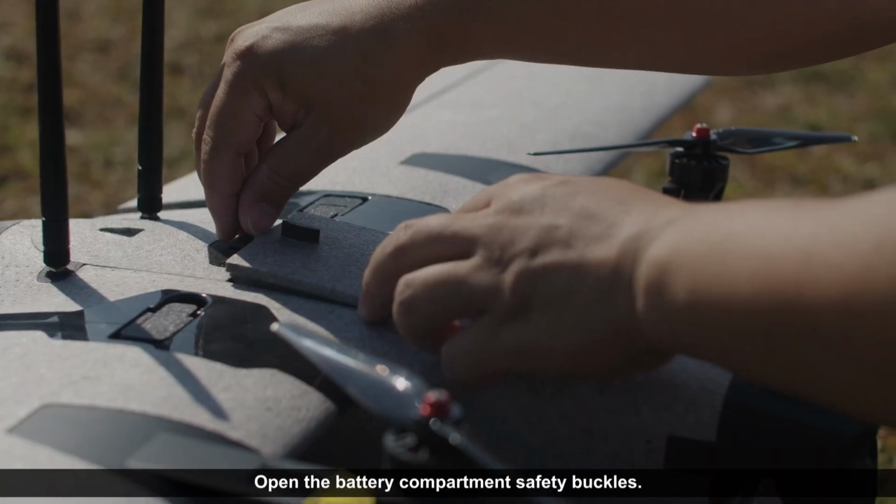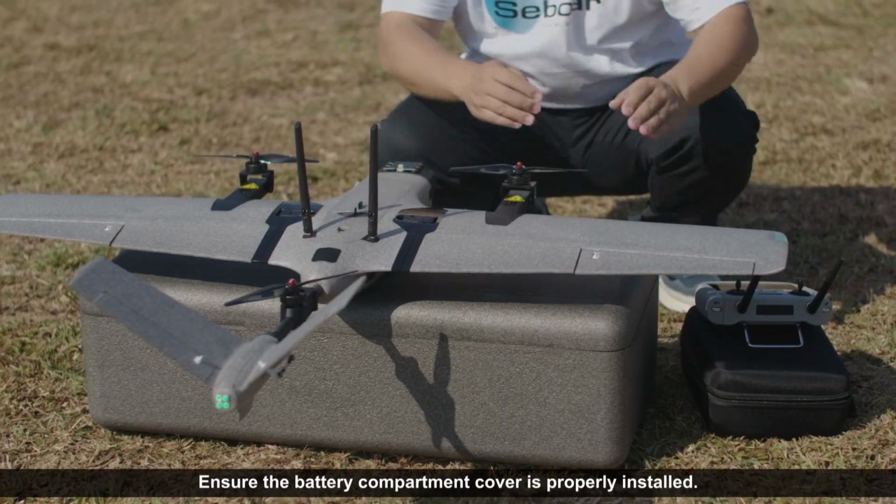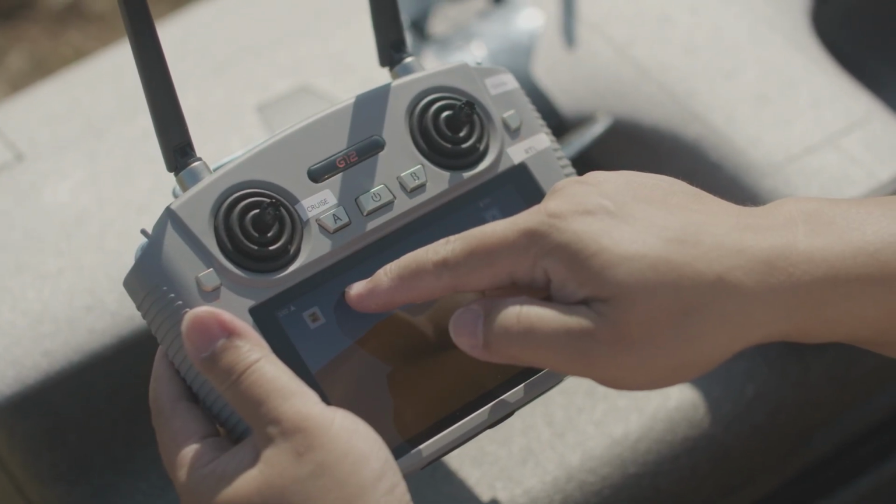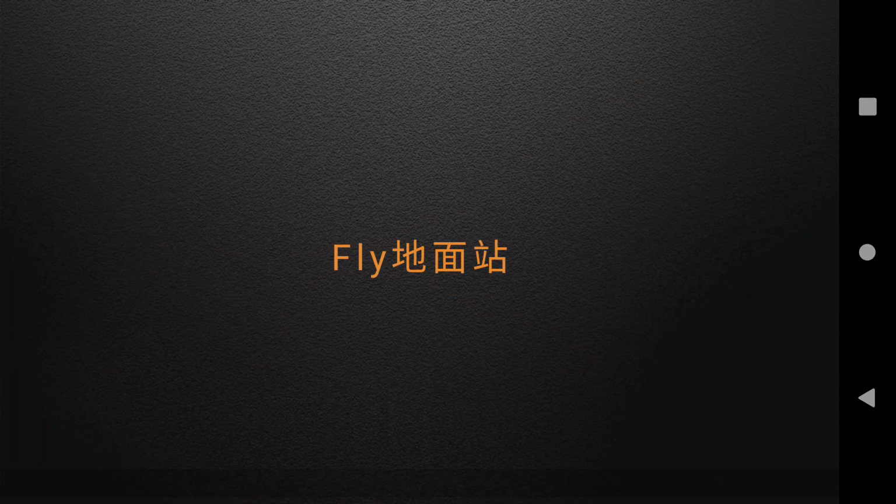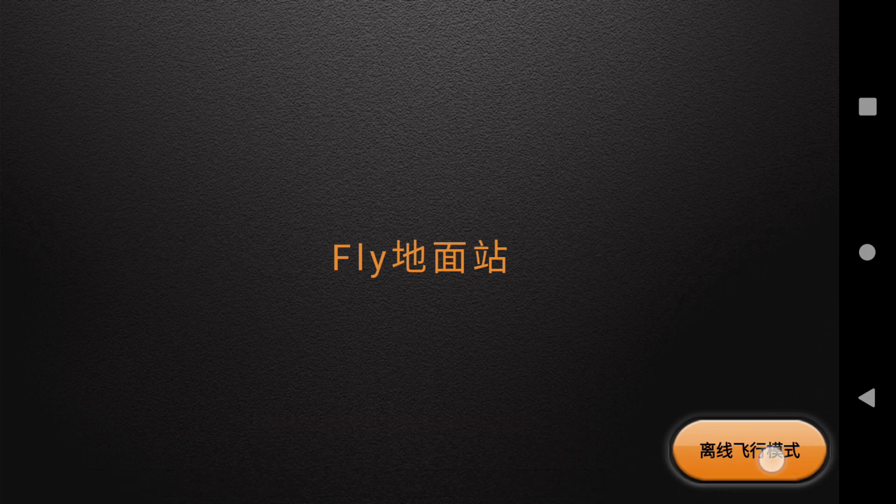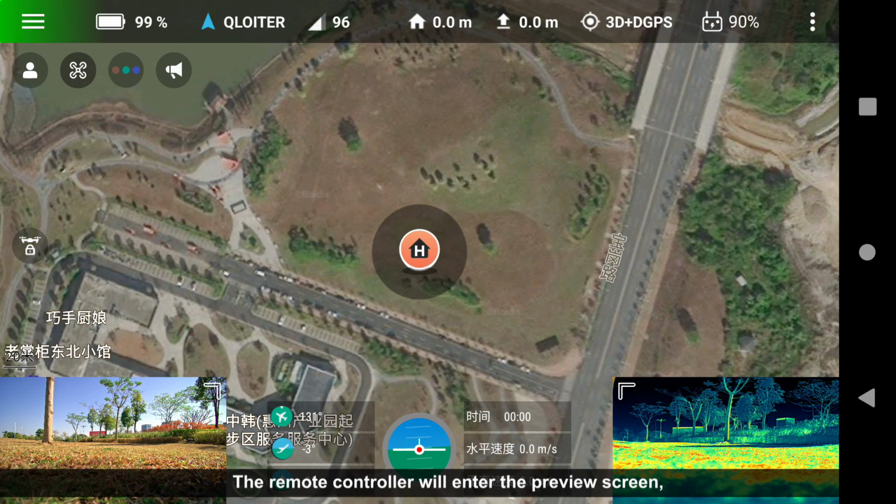Open the battery compartment safety buckles, reinstall the battery compartment cover and release the latches. Ensure the battery compartment cover is properly installed. On the remote controller, click Fly GCS icon. Click Offline Flight Mode. The remote controller will enter the preview screen.